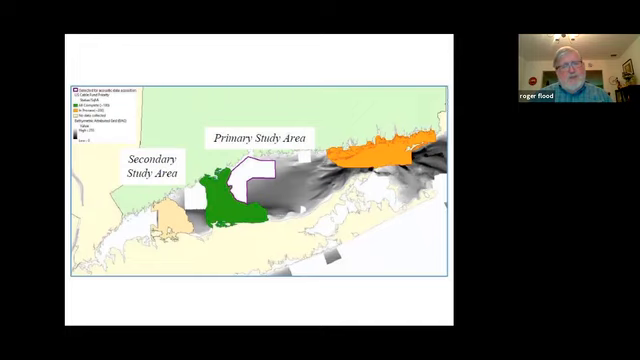I mean, the Hudson itself can be a huge source of sediment. A lot of that flows down the New Jersey side initially. So yes, that shouldn't be ruled out.